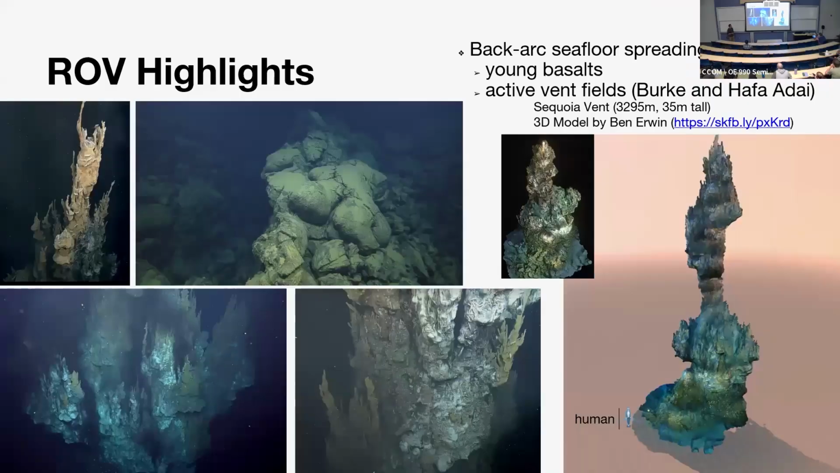Some of the highlights in terms of imagery are these deep sea hydrothermal vents that we were able to go to. We looked at some of the young basalts, some of the youngest seafloor, where the seafloor spreading center is, and we looked at some of the active vent fields. Then we remapped this vent. In this composite image you can see a human put in for scale.